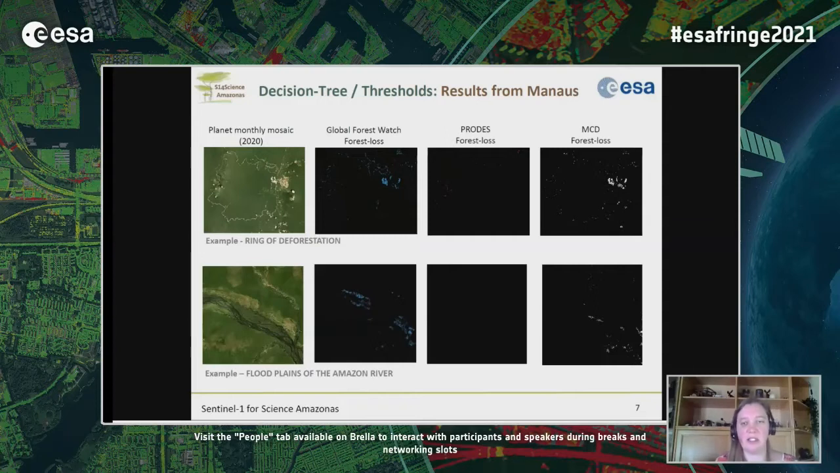And then just as a visual comparison, we put here on the slides the Global Forest Watch forest loss data, where you can see in blue what they have detected as forest loss, and then also the PRODES forest loss map in red next to it. I hope it can be seen by you, which is a national level data set where the deforested areas are found by manual interpretation of mostly optical data.